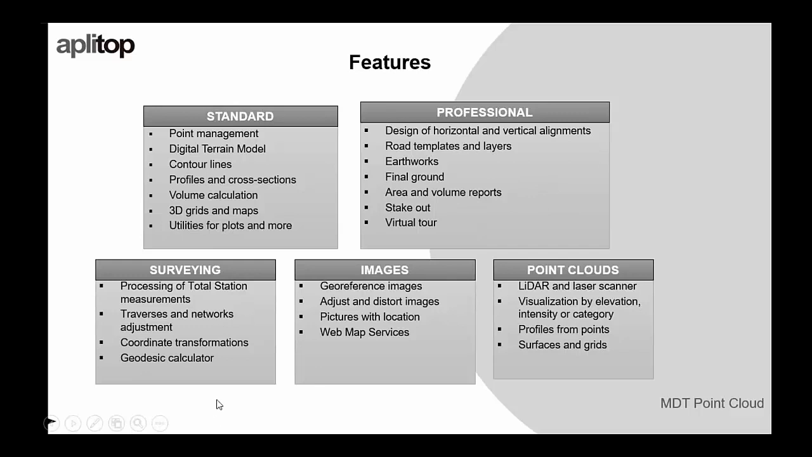Surveying is for when you work with a total station and you want to make your traverses or networks or processing. There are some geodetic calculators to transform from one datum to another datum. The image module is for working with orthophotos, to download photos and apply them, as my colleague Antonio has shown, and the point cloud module, as you have seen.